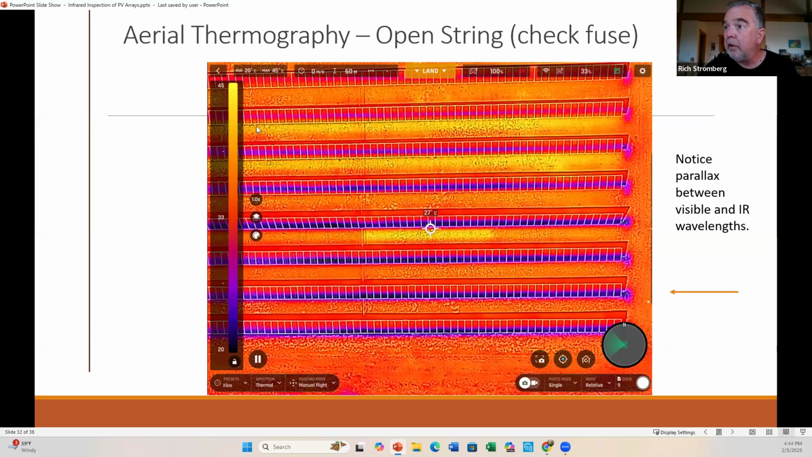Here's an example. Again, this is the other end of those 2 strings I showed you before. Here's another, just a single string of 17 modules or so that are warmer. So we went back to this separate inverter and checked all the fuses going in. We had a layout map, so we knew this was string 7 and this is string 8. We checked the fuse on string 7 and it was a bad fuse. We replaced the fuse, and then this string of modules started producing power. So we were able to catch that real quickly.